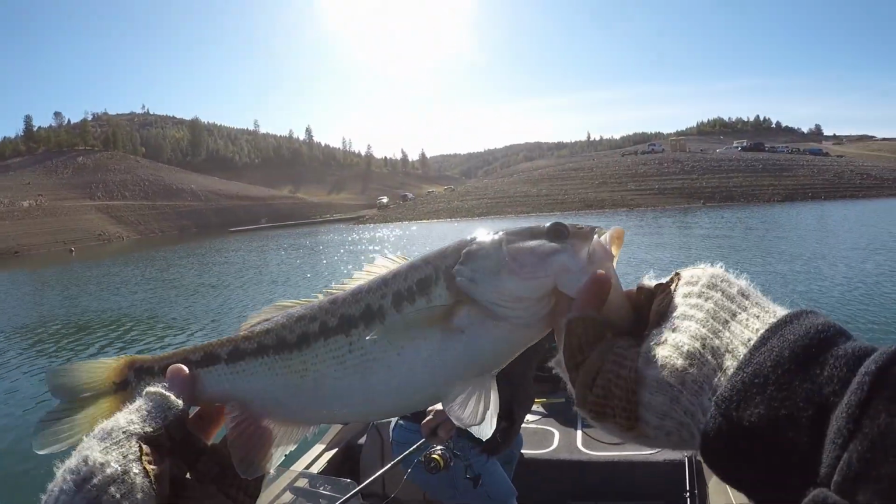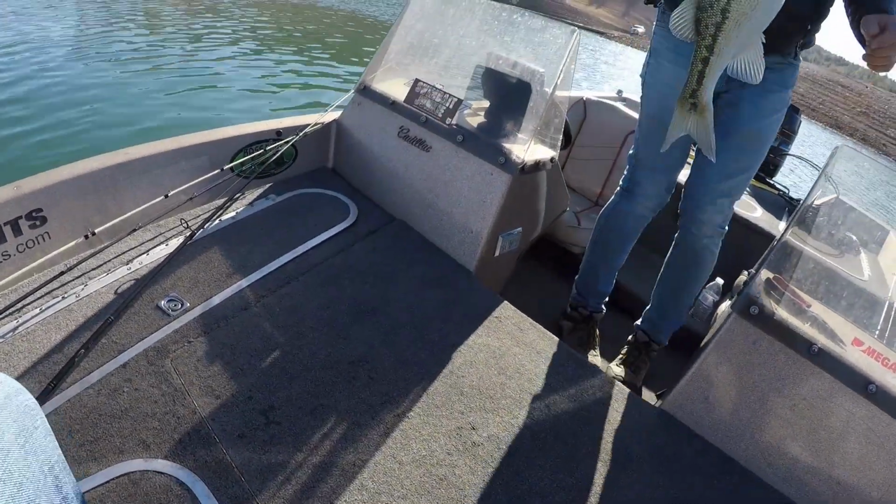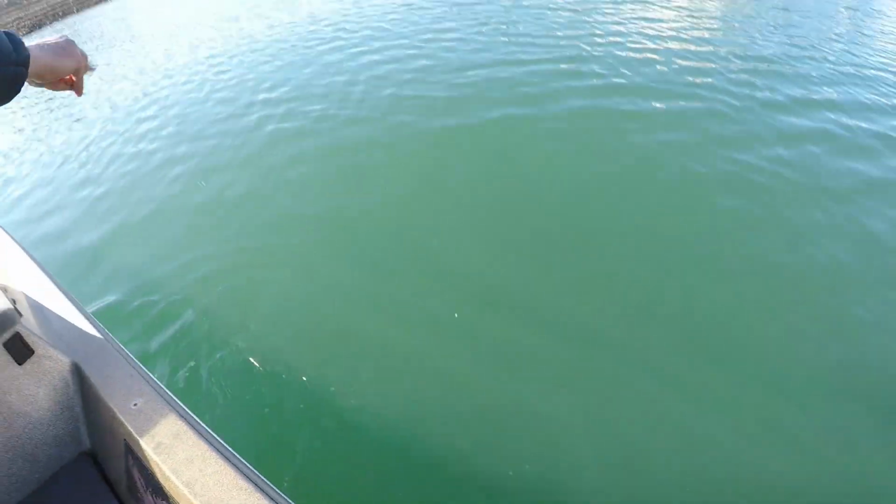Not a bad fish. I guess he was hungry. He ate a hula grub and a drop shot. Oh, bro, look, it was a month old. There's your fish. Let me get him some water really fast. There he goes. Back down.